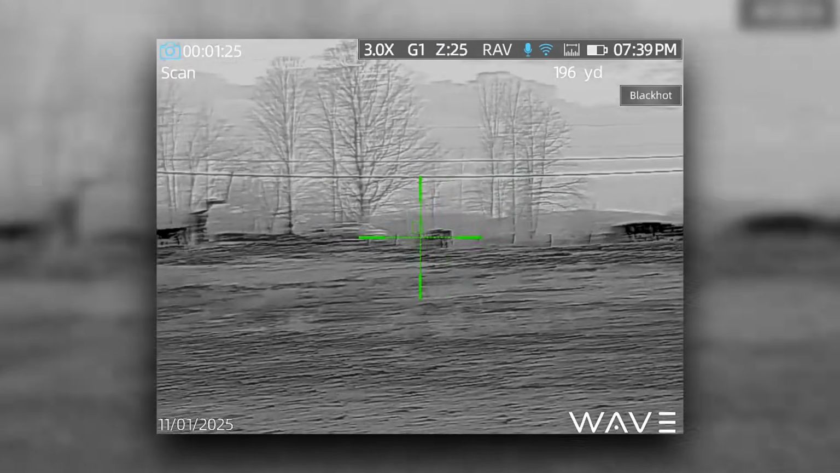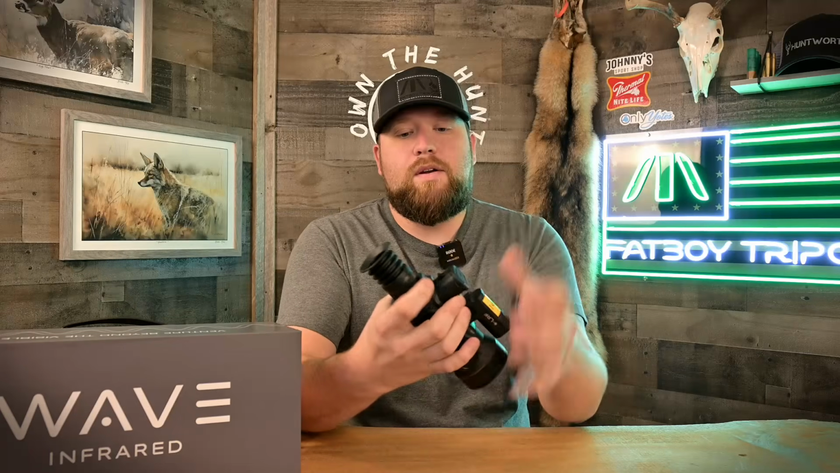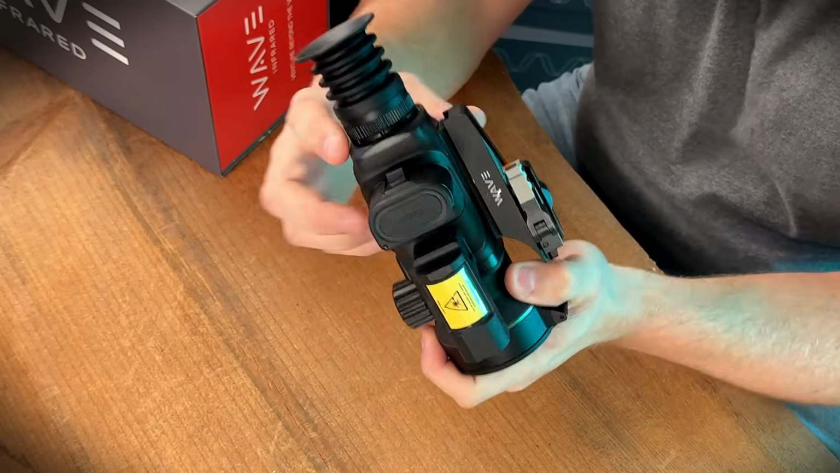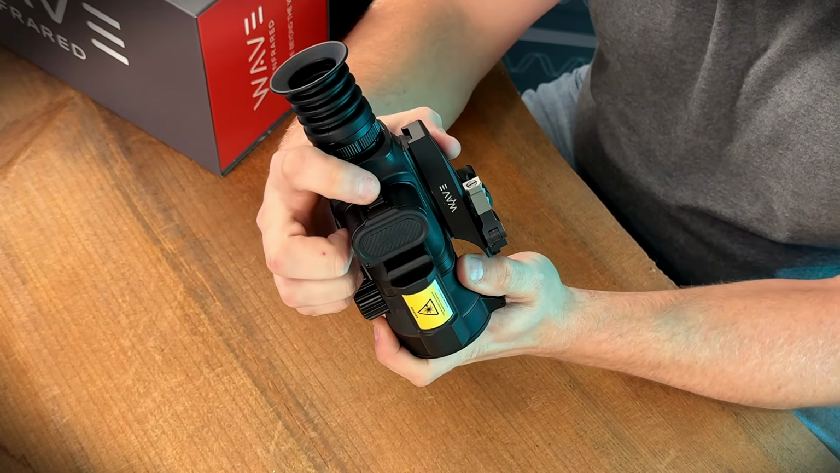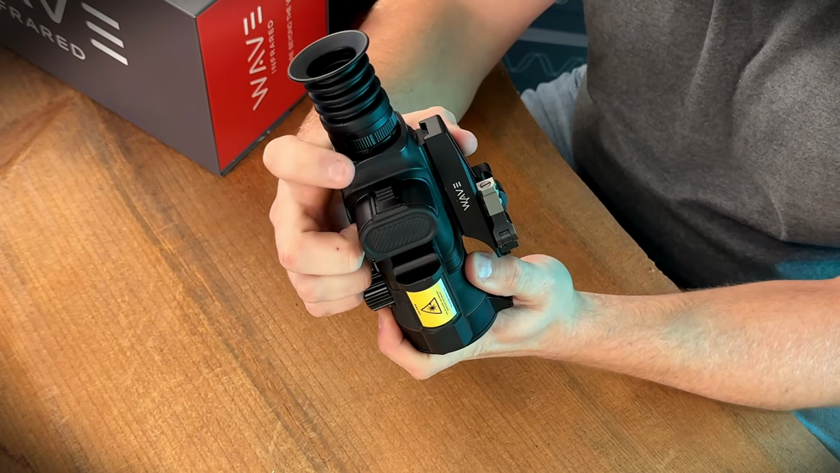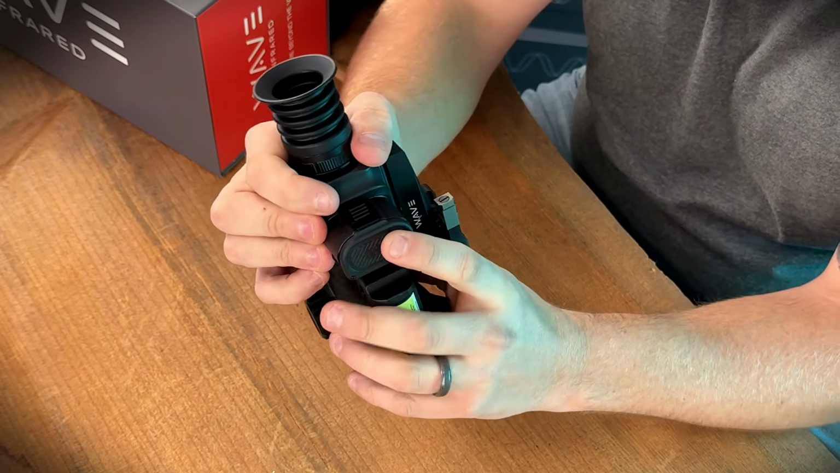Real quick, talk about this battery door. So a lot of people think this battery door is faulty when they first get them. In fact, I was guilty of that at first. You're gonna have this little tab here that you can press on, and you're gonna notice that it is locked. Essentially, you can't push on it. That's by design, you guys.